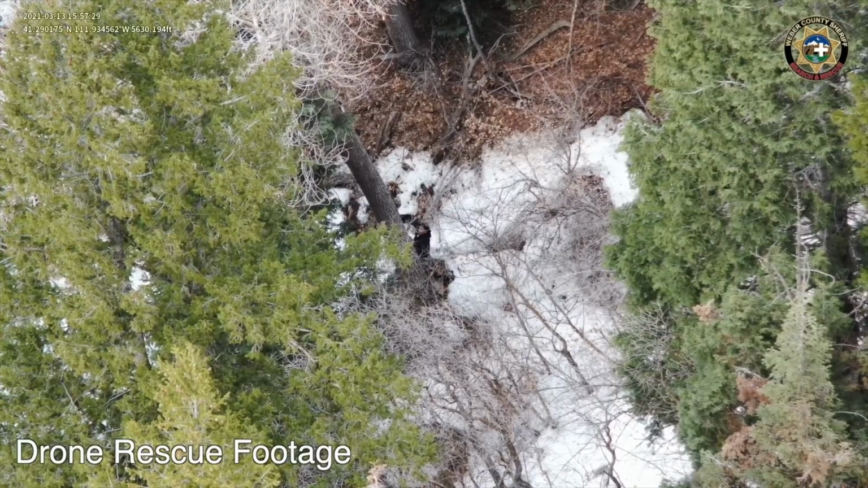And when you have very deep snow like that and compacted snow like in their trails, the emissivity of the different packed levels of snow, you can actually see trails very easily when you're using a palette like White Hot or Black Hot. It just pops. And so with that, we were able to find them very quickly.